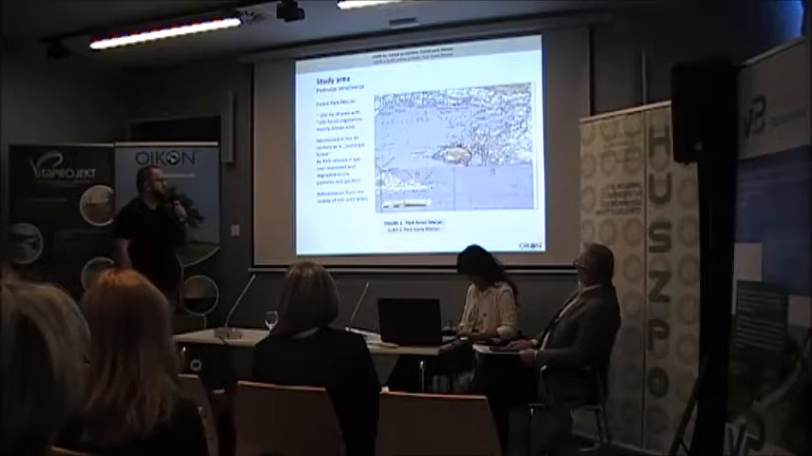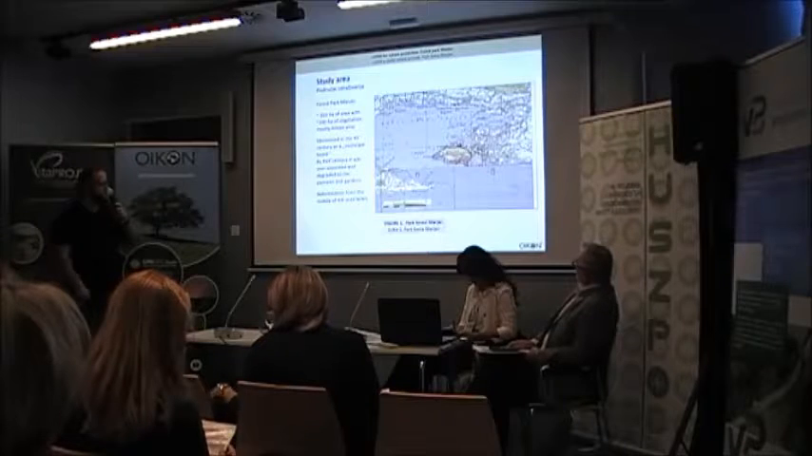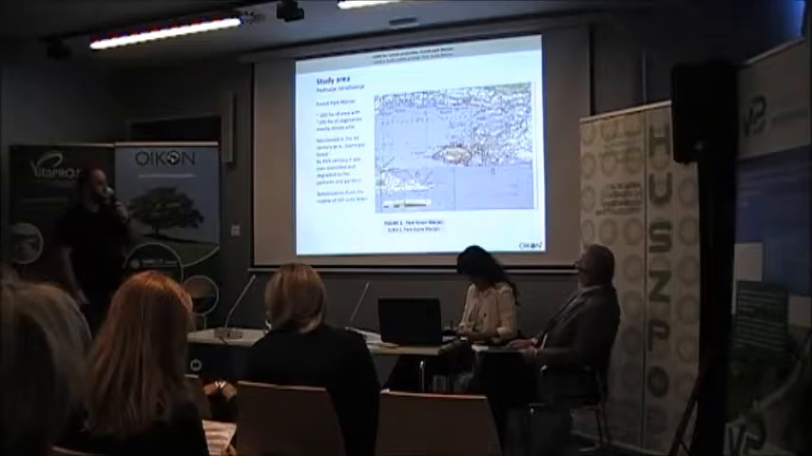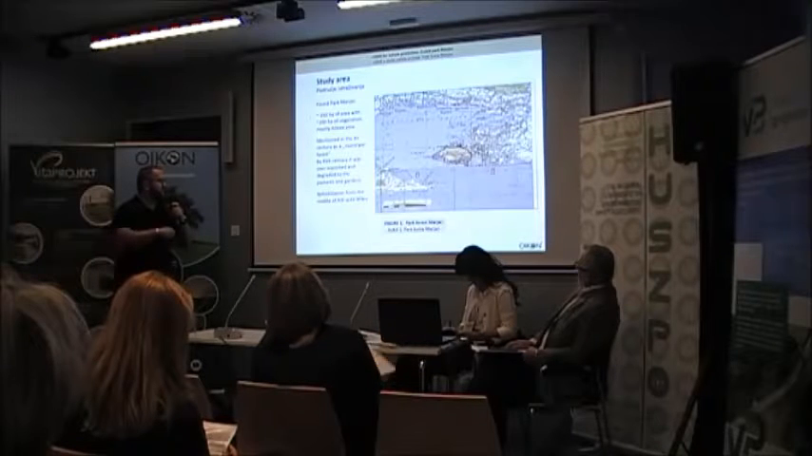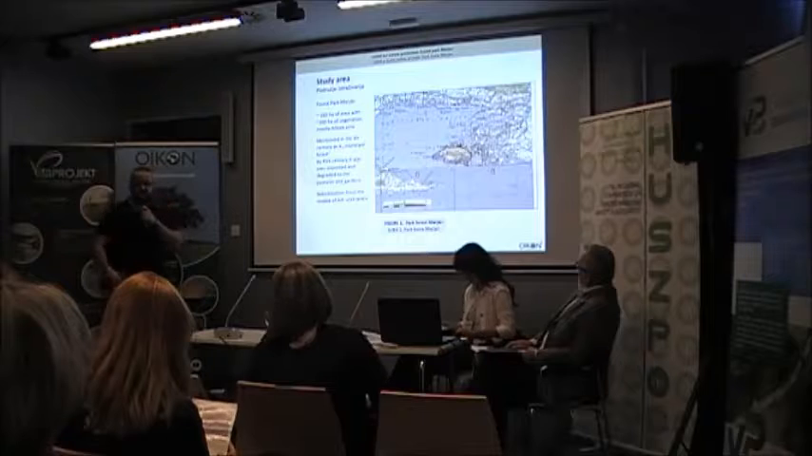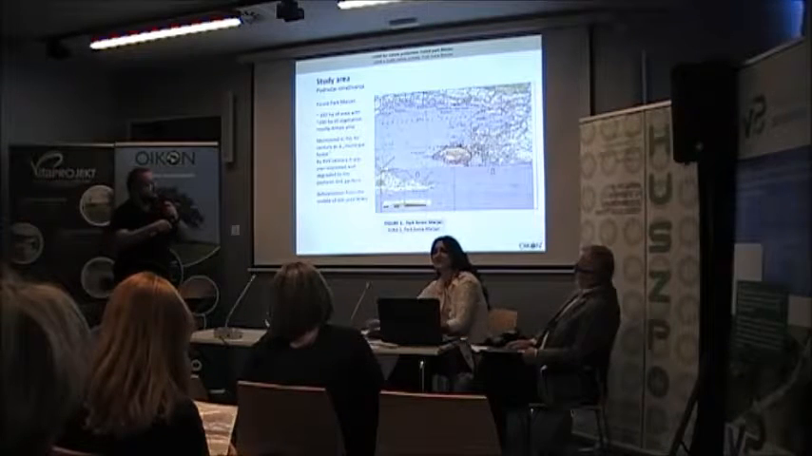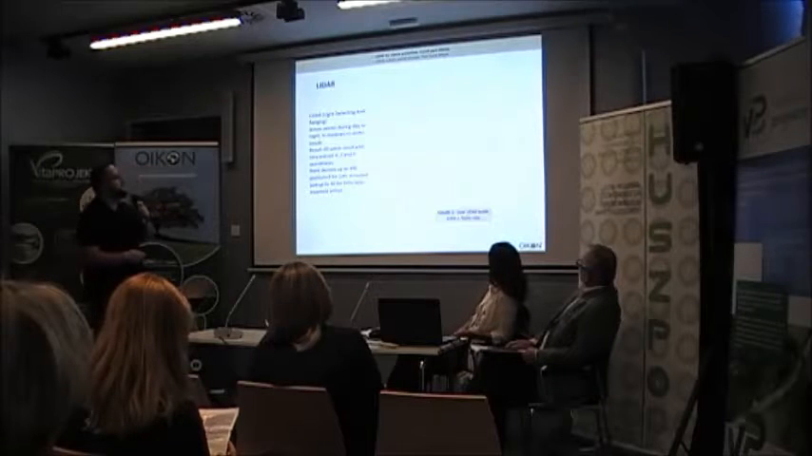It was mentioned in the 12th century as a municipal forest, and by the 17th century it was overexploited and degraded to pastures and gardens. Later on they started reforestation from the middle of the 19th century until the Second World War. This is the peninsula here, and you can see a very old map.